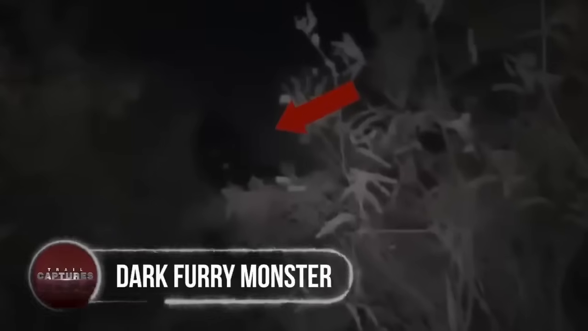Dark furry monster. This particular dark furry monster may initially seem like a man wearing a Halloween costume until you look closely at its eyes.